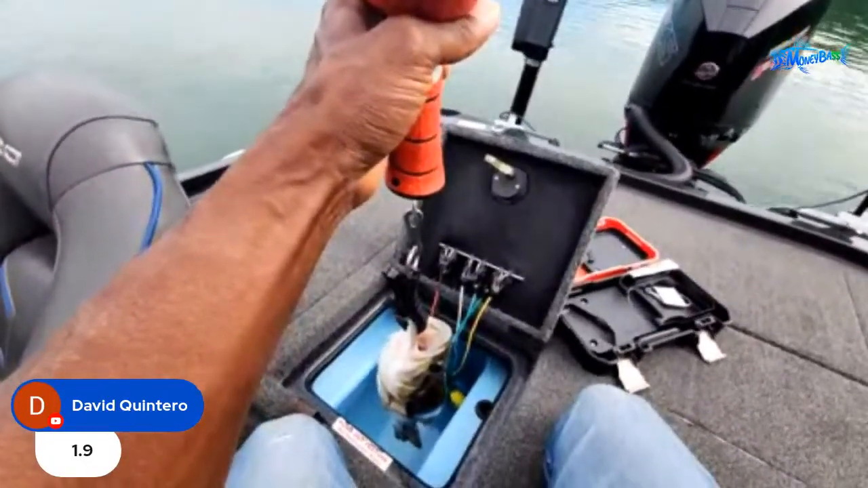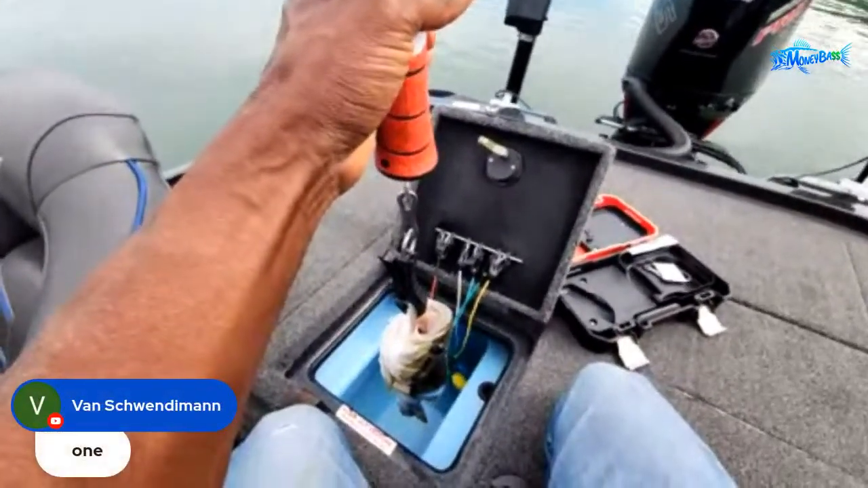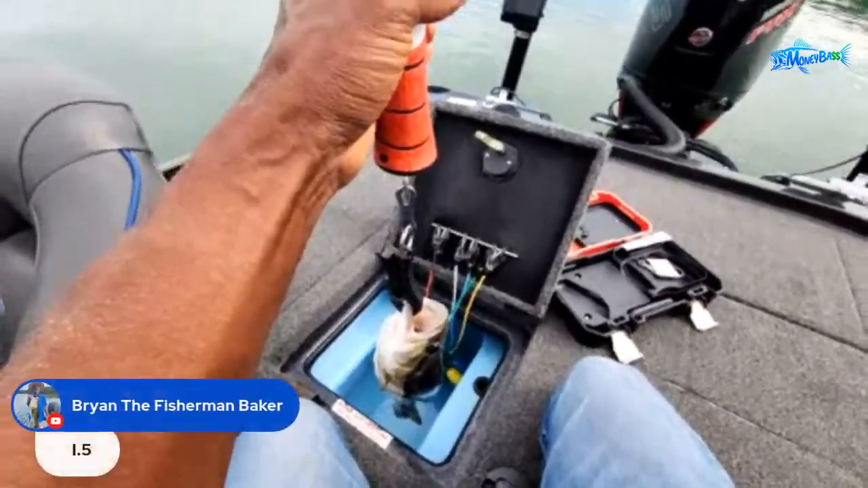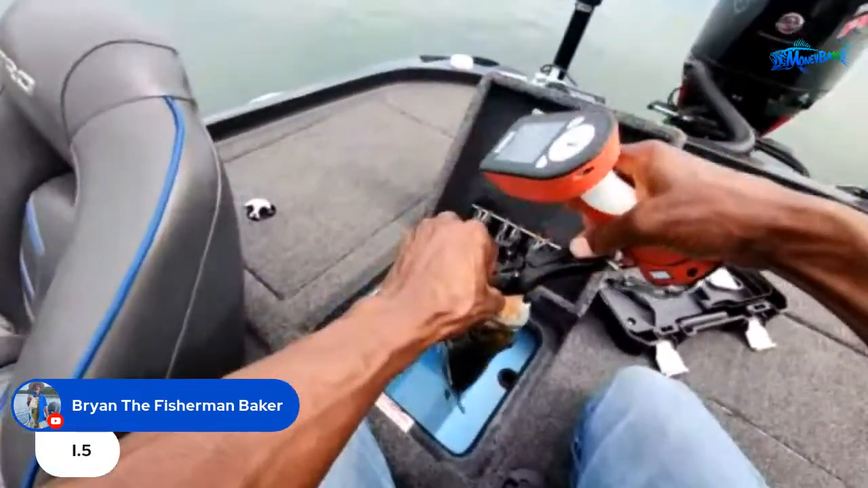Let's see. All right, so Joseph says first one, maybe a pound. All right, then we have Van checking in, says 1. So I guess that's 1 pound. Brian the Fisherman Baker says 1.5 pounds. Okay, so that would translate to 1 pound 8 ounces.